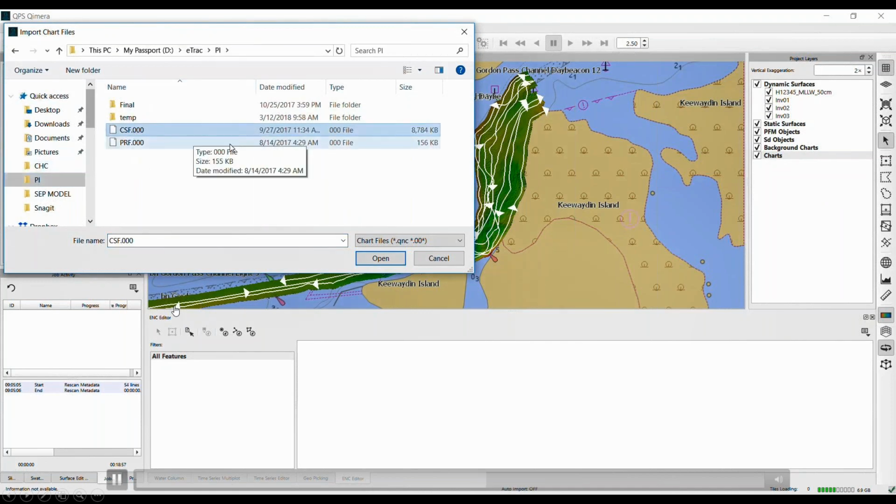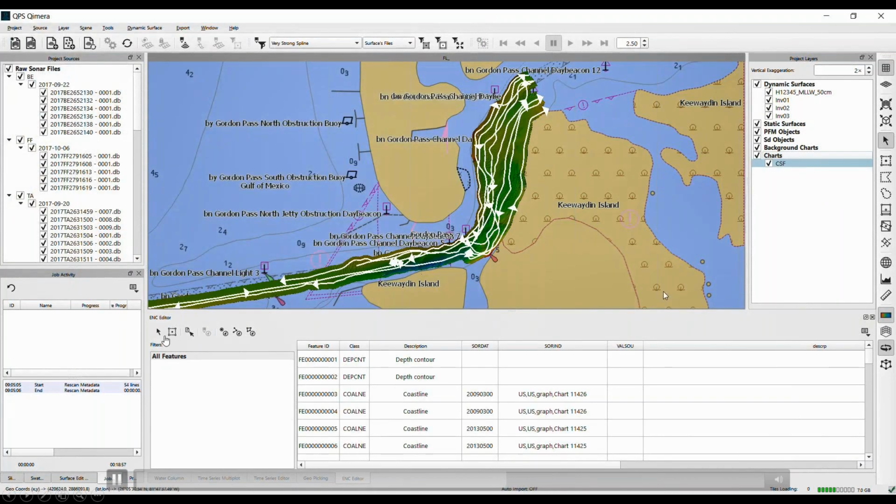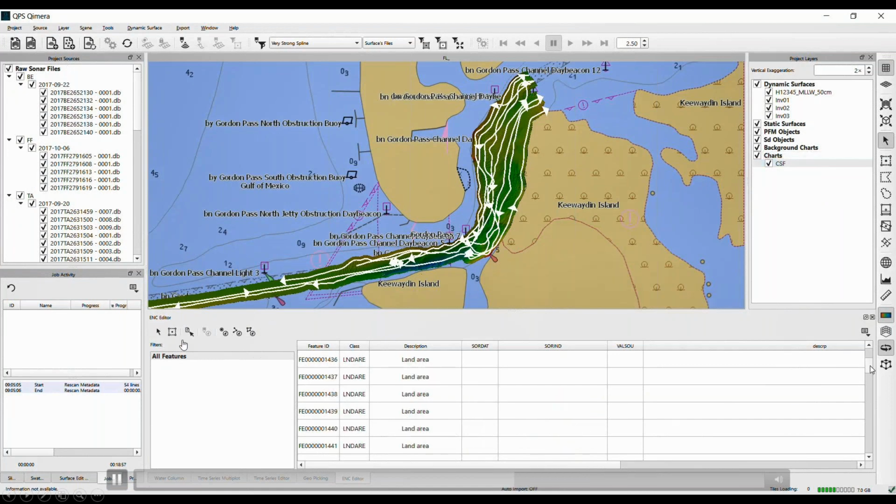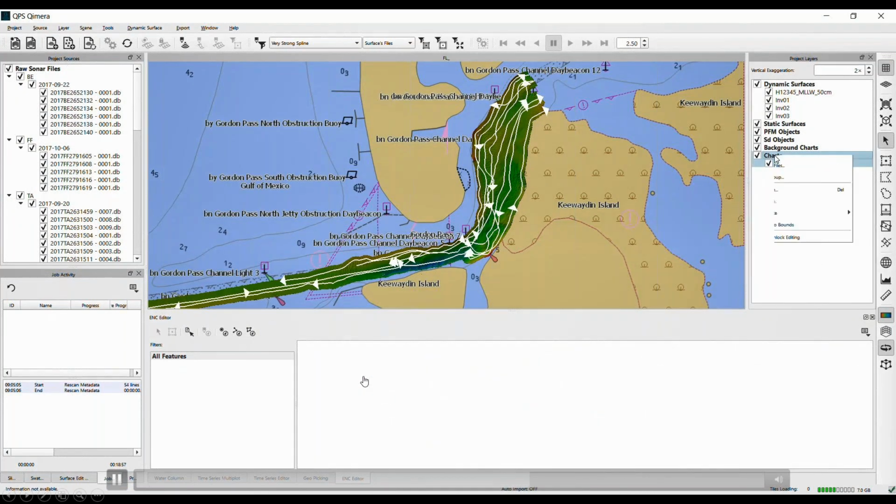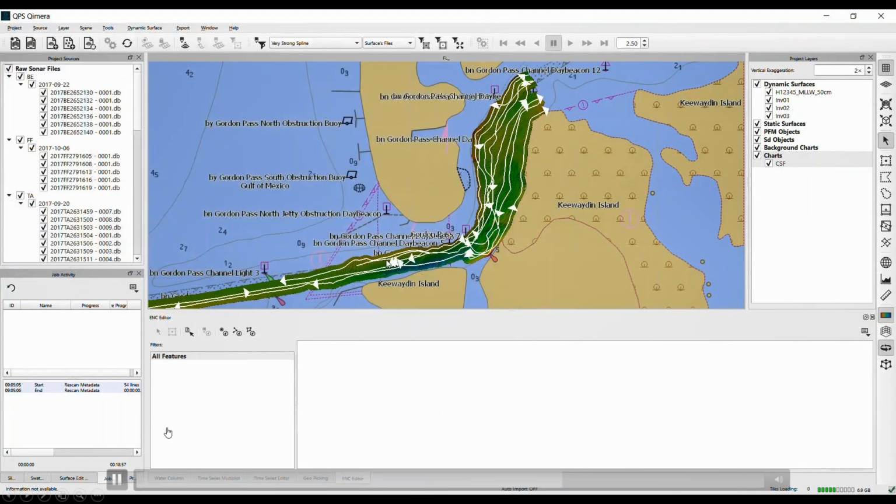There it is. I got that in, and now the next thing I'm going to do is create another QNC layer, just an empty one, and that's where I'm going to do my feature management. So yeah, you see I have a lot of features in there. Now let's create another one, and we typically will call this, give it like the registry number name, followed by a final feature file. That's a pretty typical name there.